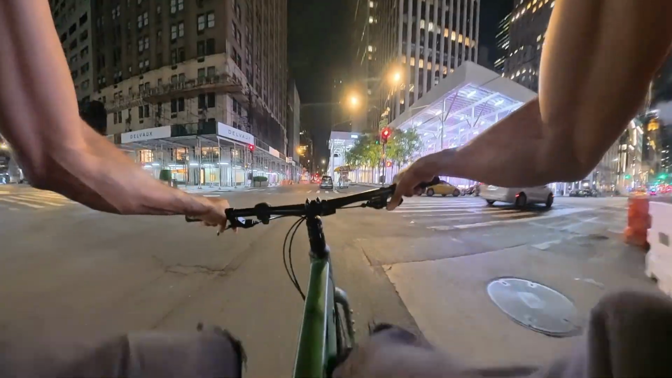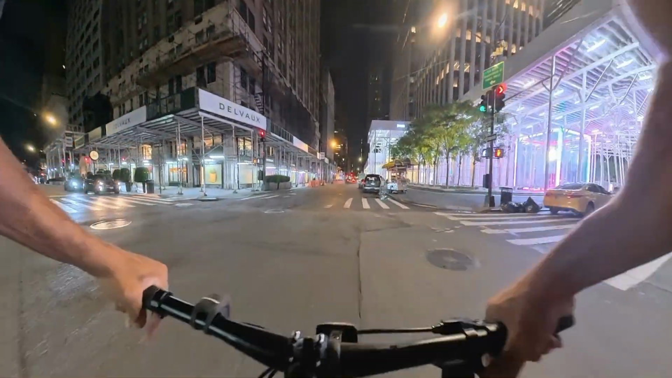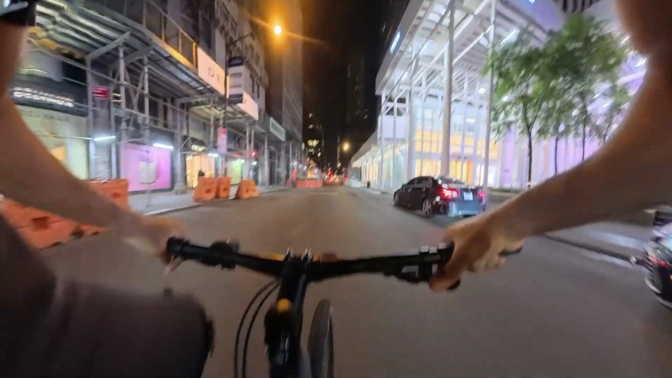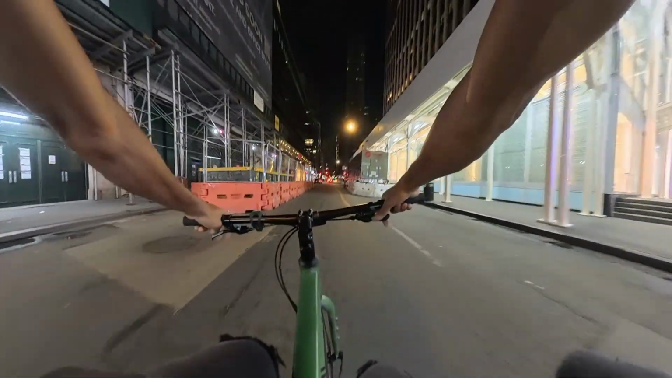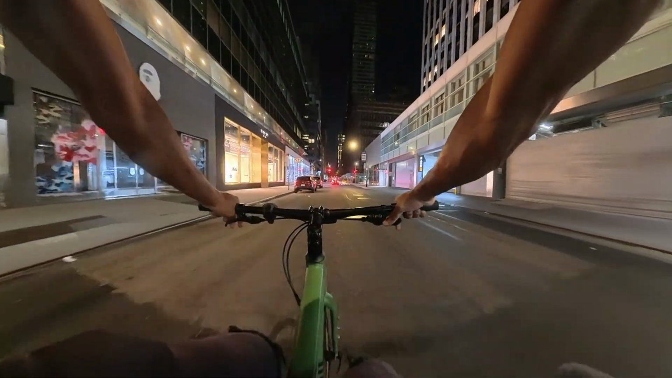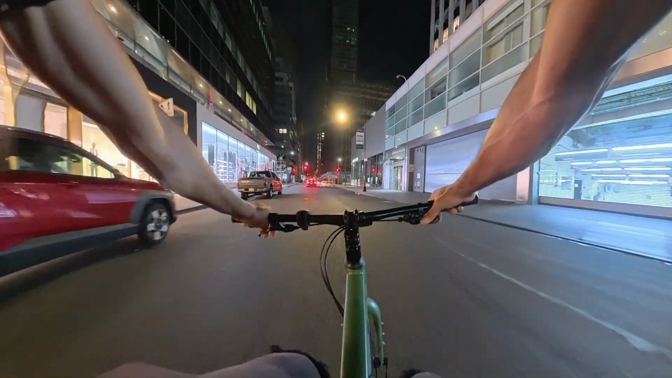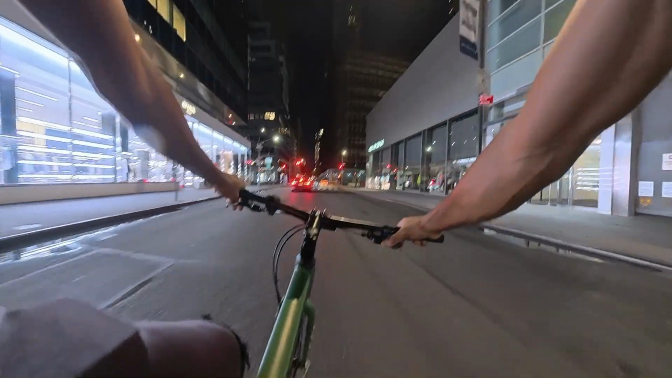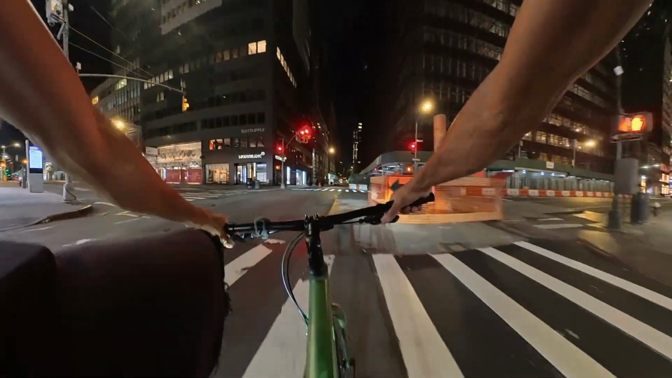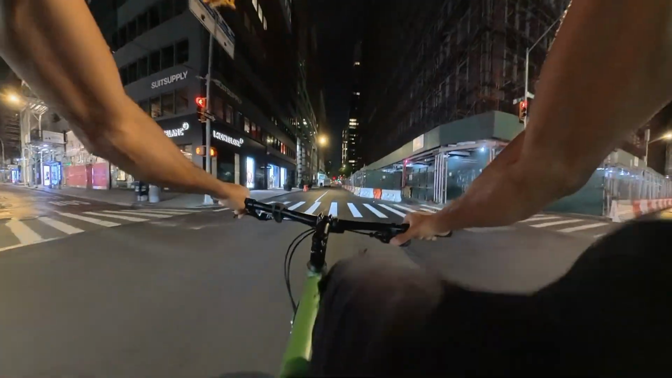All right, moving on. Let me get a sprint in. Okay, that was a little sprint action. Wonder how steady the camera stayed for that. You're seeing it real time. I'll see it when I get home. Woo!